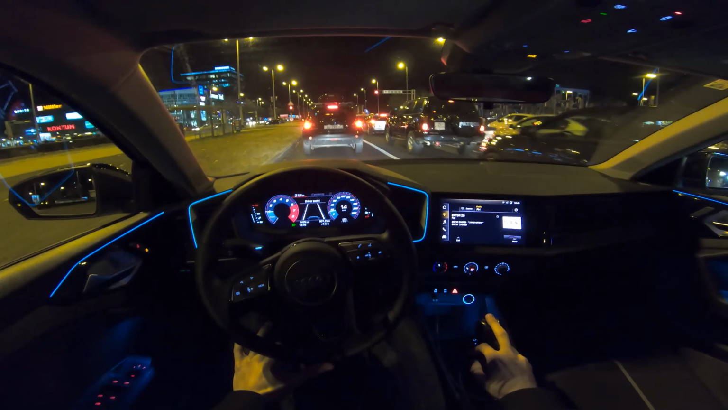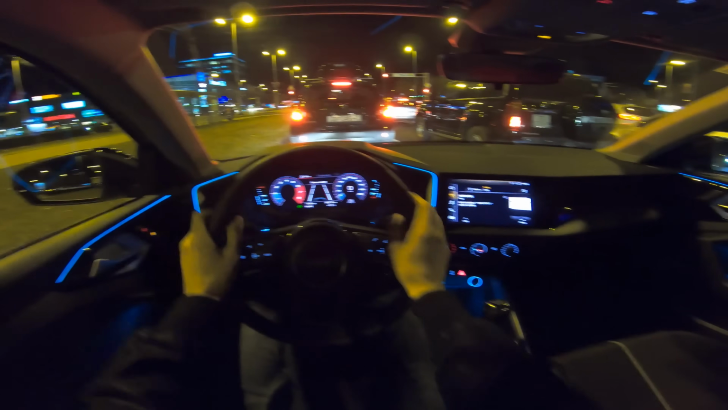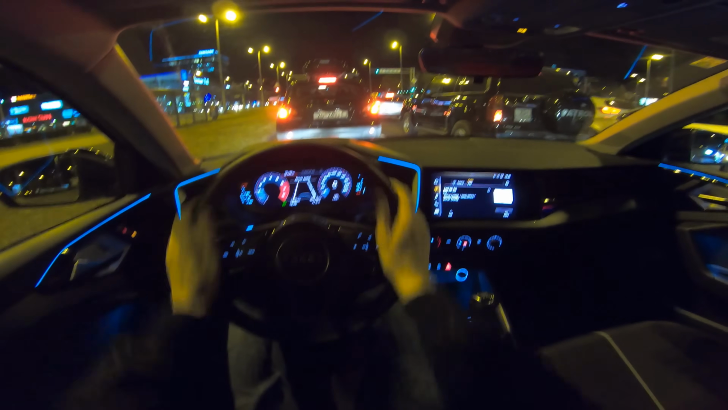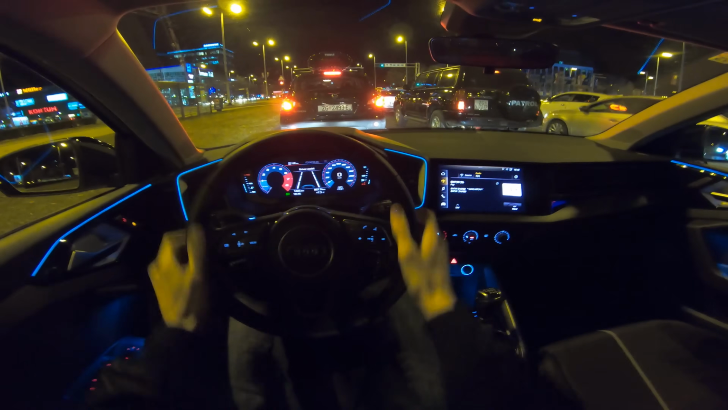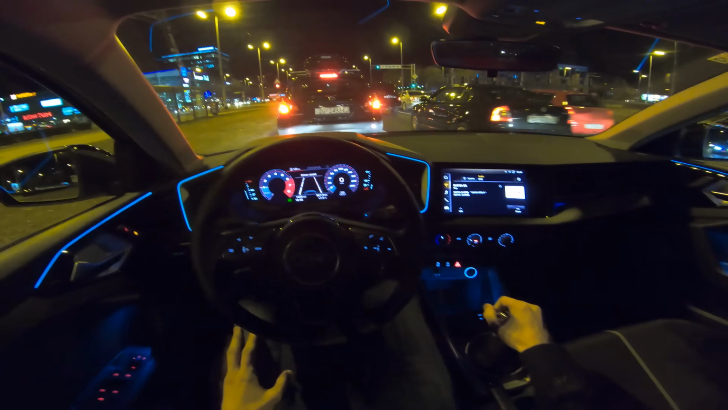And yeah, when you're driving, don't do this with the wheel. That's just my bad habit. Always, you know, this is the safest, or this. Definitely both hands. What I want to say is this car is super comfortable as well.